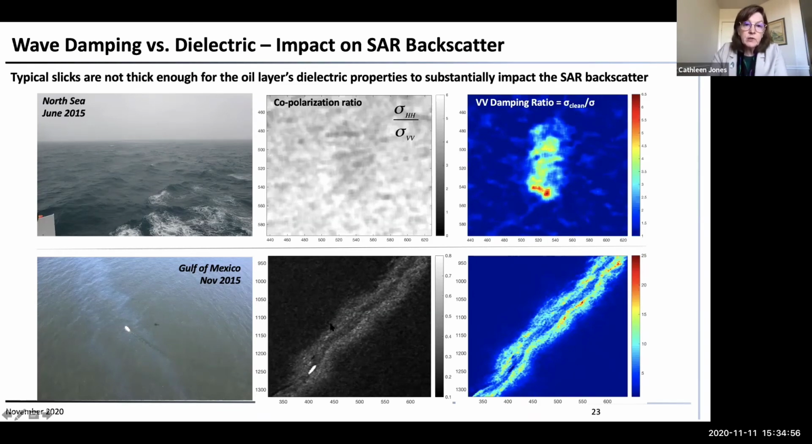And in the Gulf of Mexico, there is a small signature, but not nearly as well contrasted as you get with the damping ratio. So the damping ratio is definitely a much better measure to use for inferring the thickness of the oil. However, once you get to a very thick layer, you can get information from the copolarization ratio.